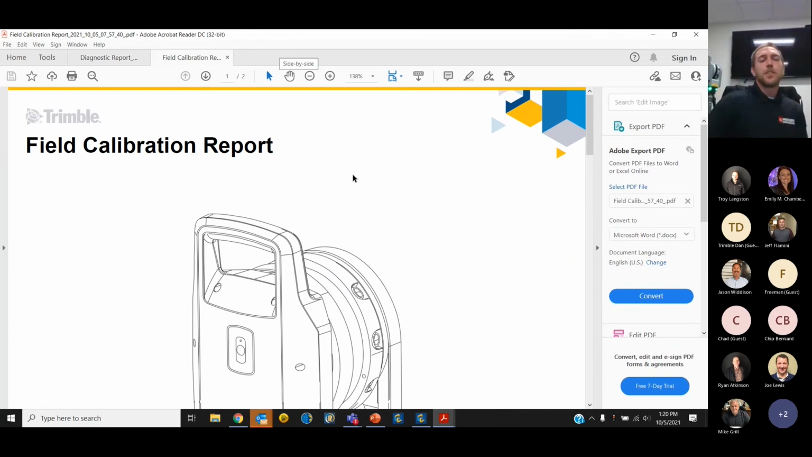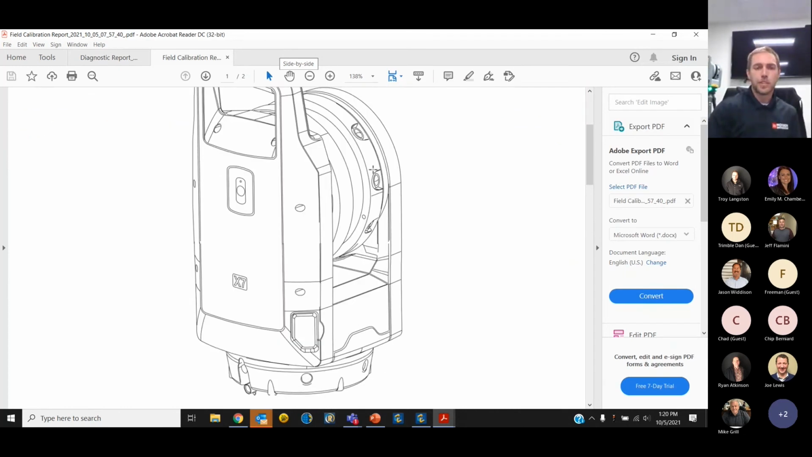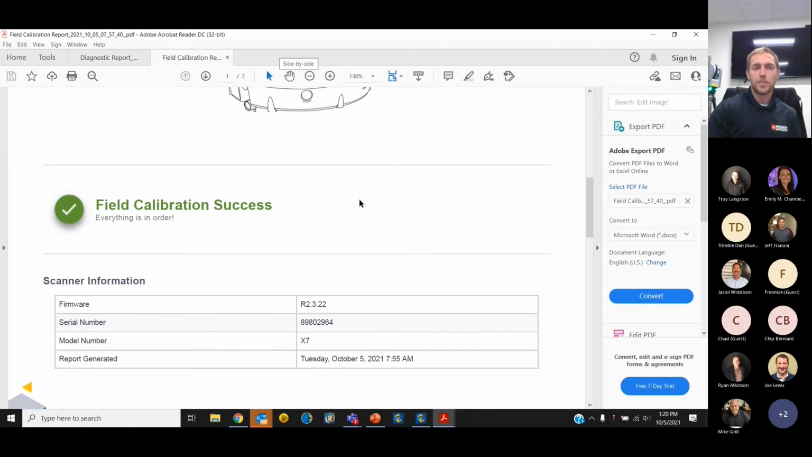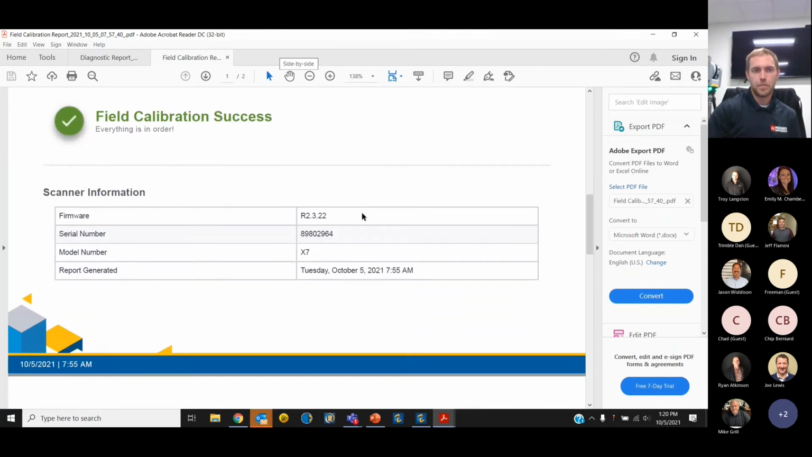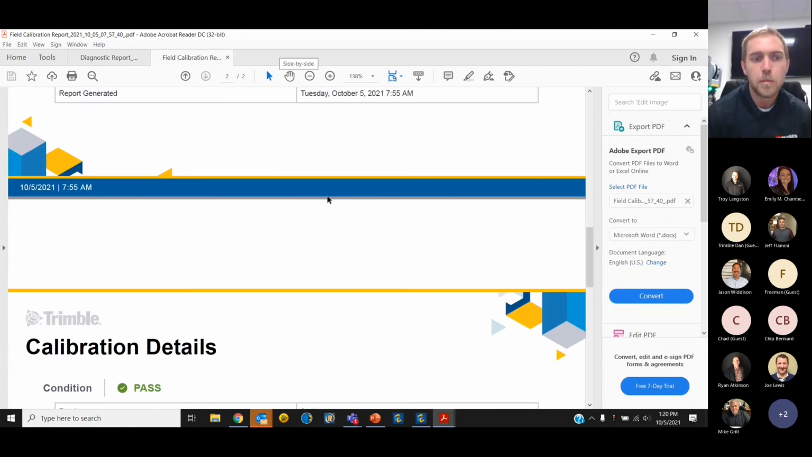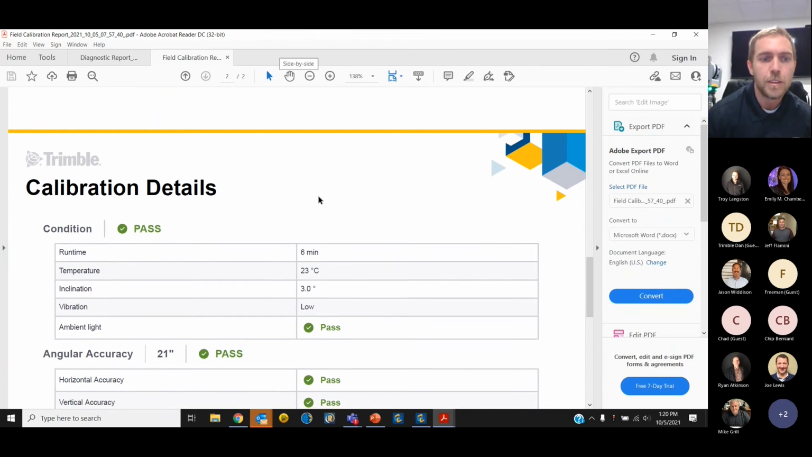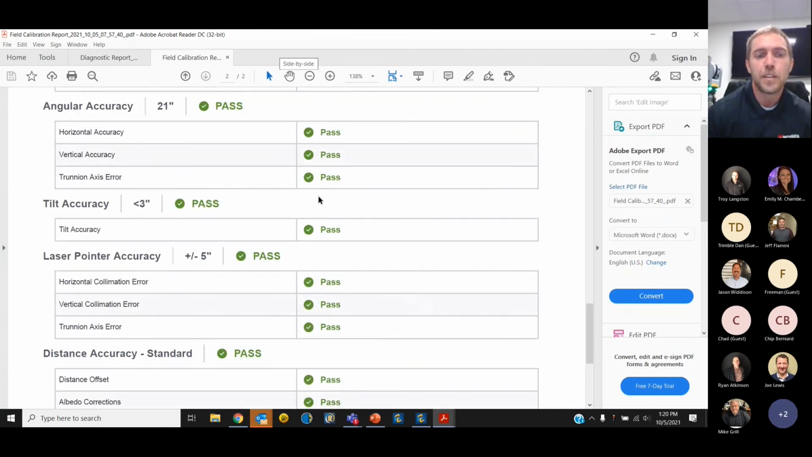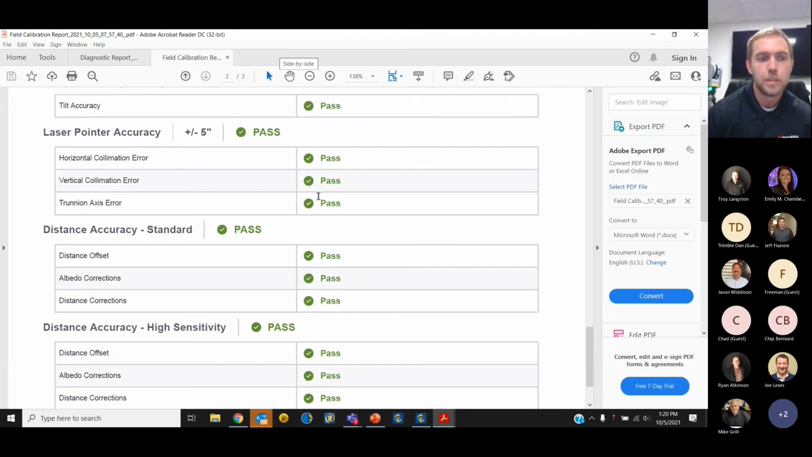Next, we have a field calibration report. Once again, this took anywhere from 3 to 5 minutes. We had a successful calibration check as well. We'll go through the details, and it just shows the information that they'll be looking for if they were to have to service this X7.